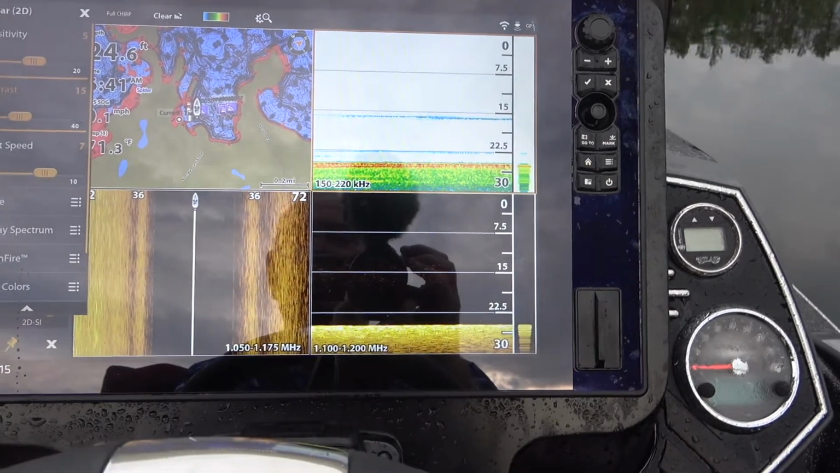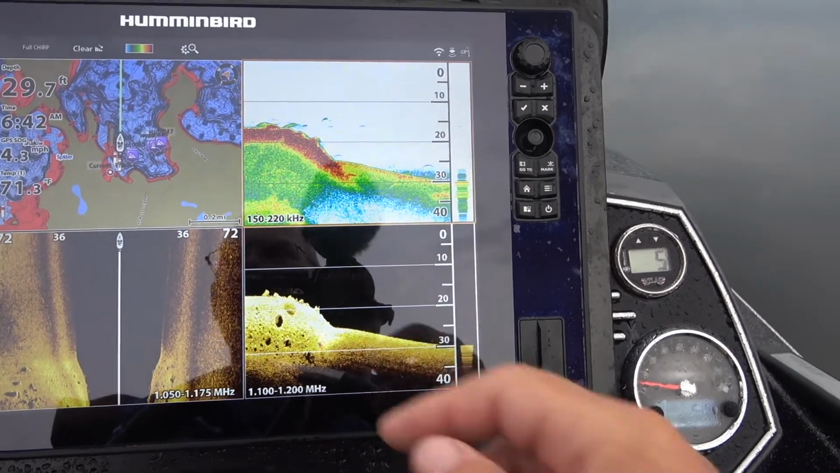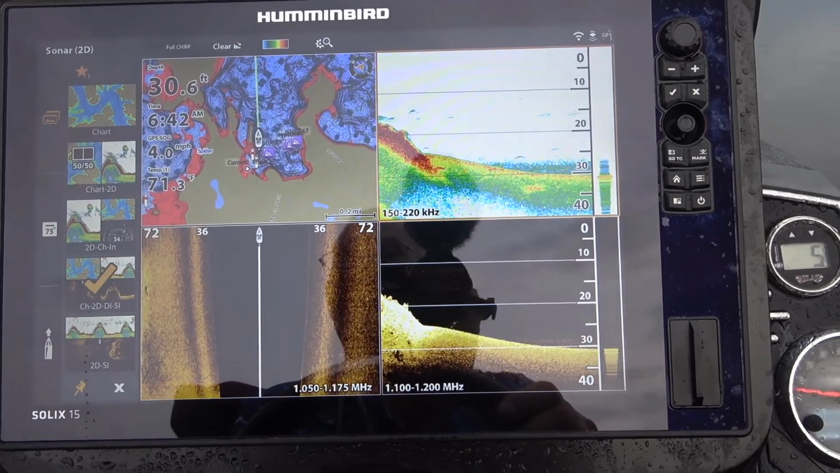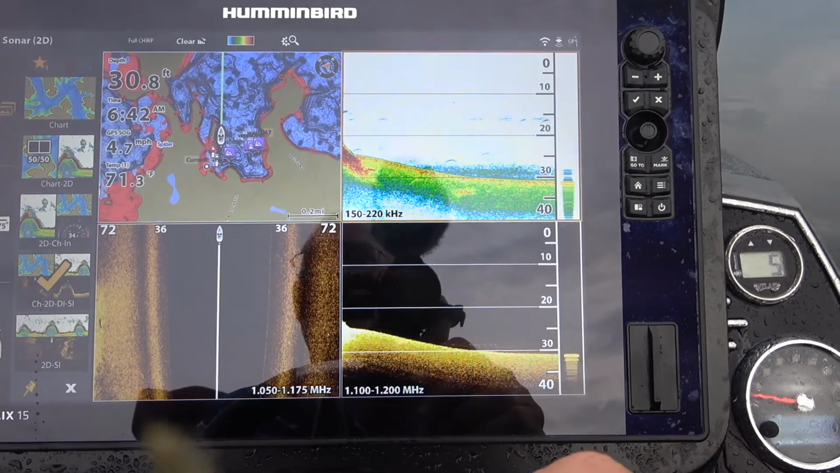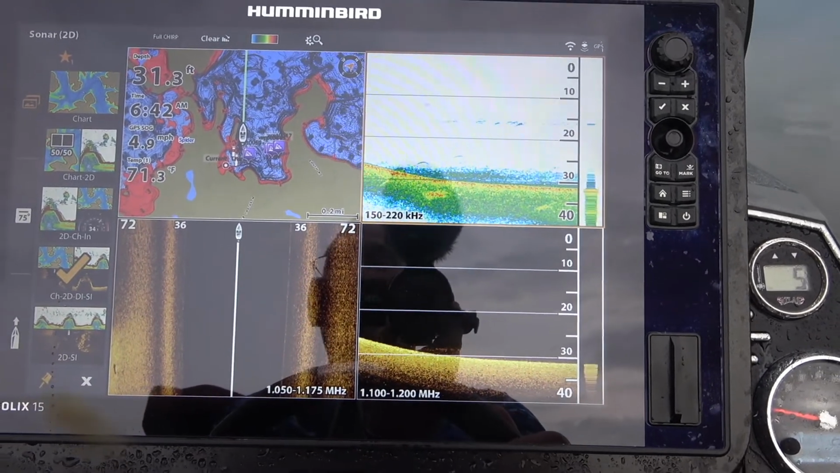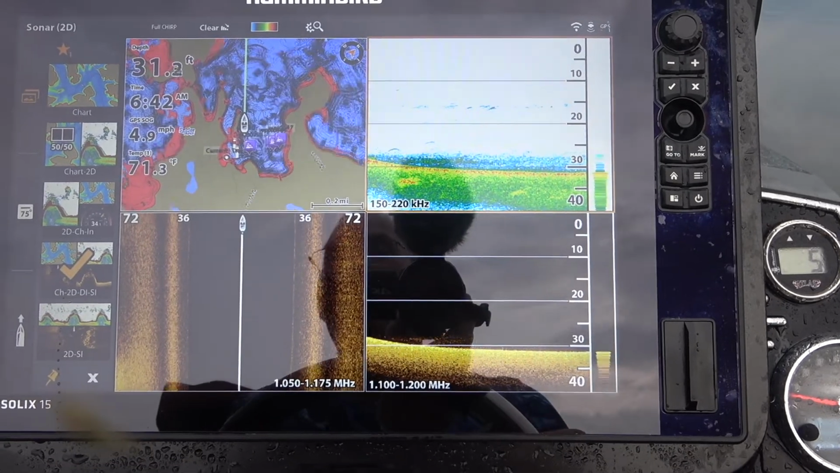So give me just 1 second to start the engine, and we'll get into some weed. Okay, so I'm moving right now, and what you want to do on your side imaging is freeze the image so that you can fine-tune your settings. So I'm coming up on the tip of an island. I'll see if we have any kind of a point on there. Maybe there'll be some weeds, we'll find out. So give me just a second to get up there.